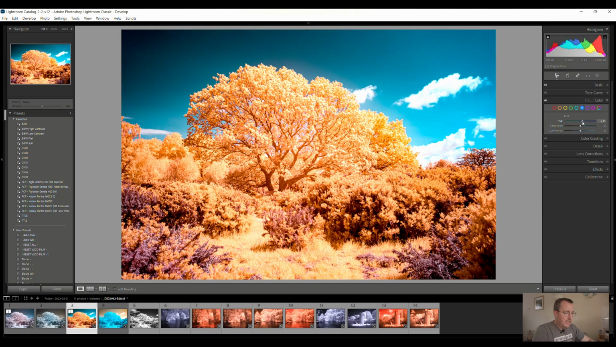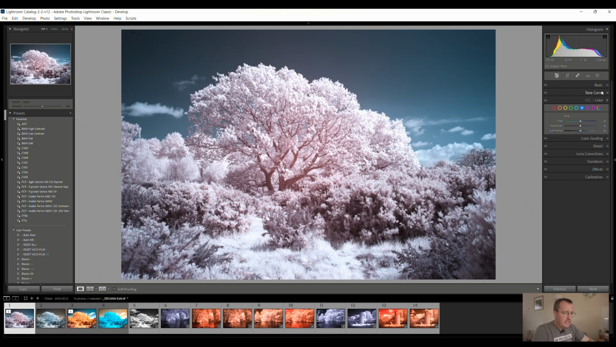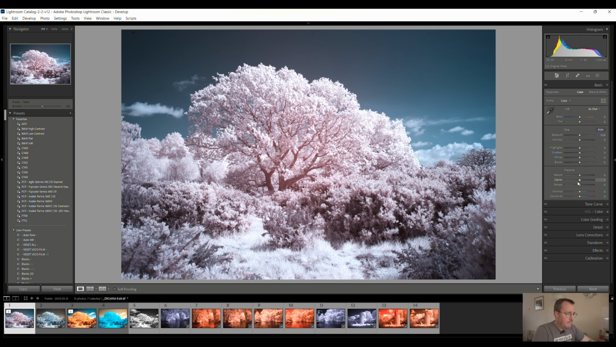Play around with the sky colour, maybe desaturate that a little bit so it's not quite so scary. There's all sorts of things you can do, and I guess with the 720 you can do the same kind of stuff. You just have a little bit less leeway, I suppose, but we can play with the colours in the same kind of way.